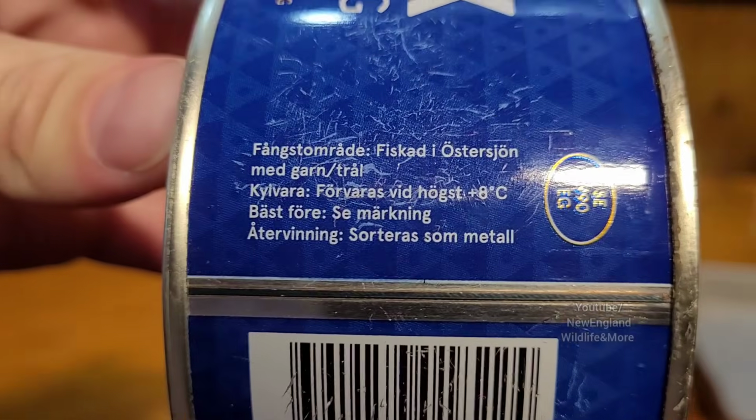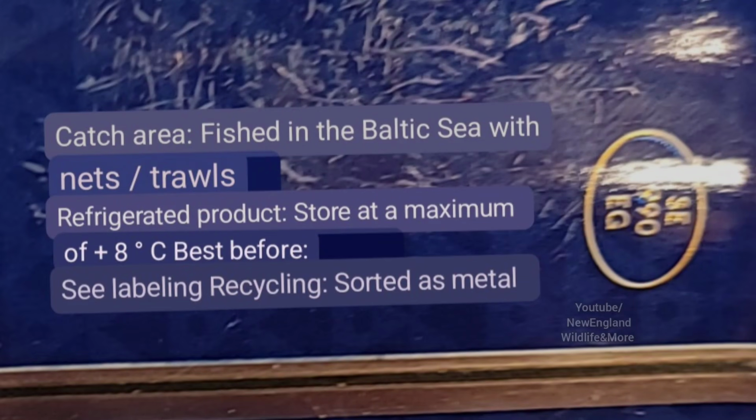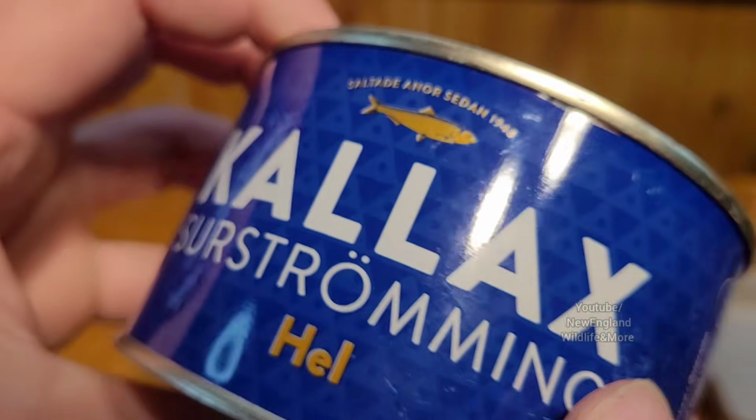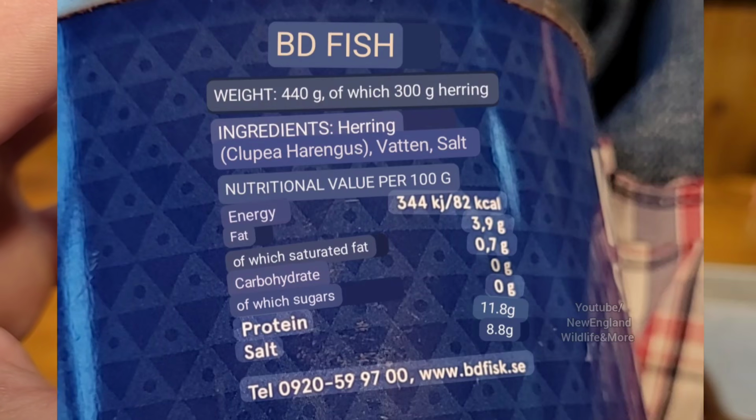And here's a translation of what this says.